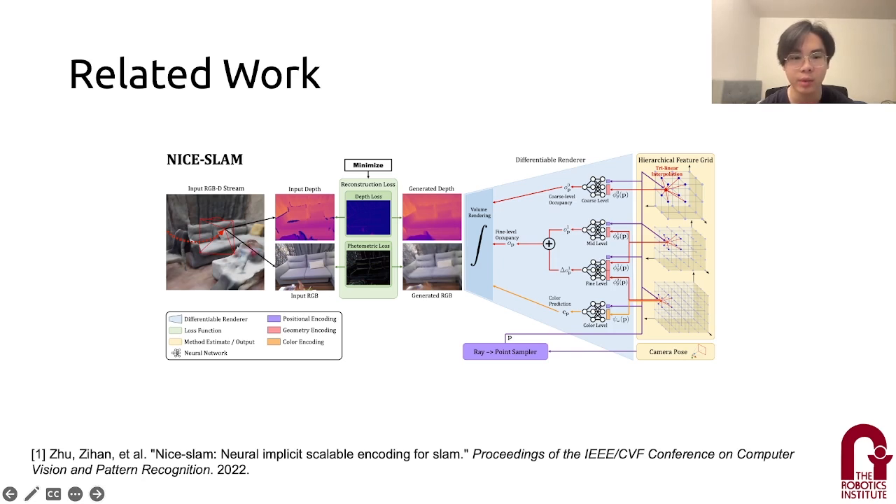Zhu and others propose a method that adapts multi-level feature grids for scene representation to enhance scalability and reduce computational overhead. However, it falls short of delivering satisfactory hole filling capabilities due to its localized updates.